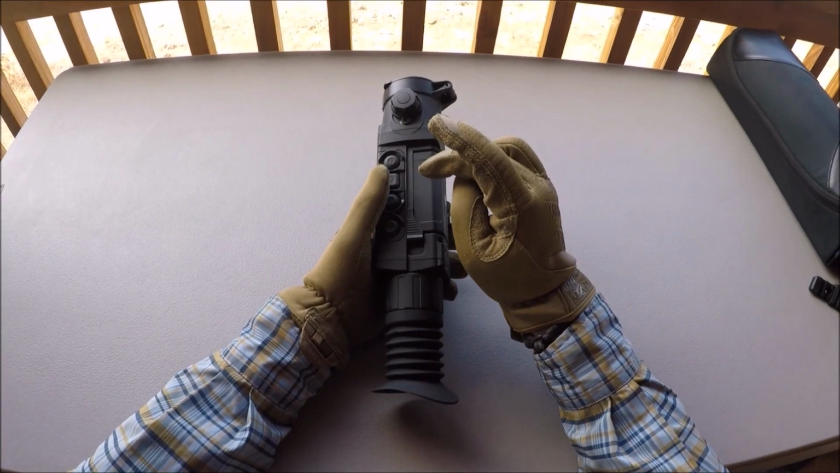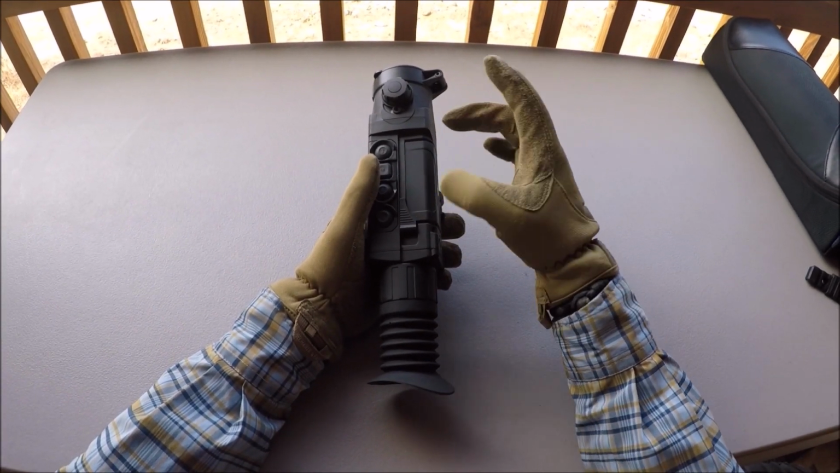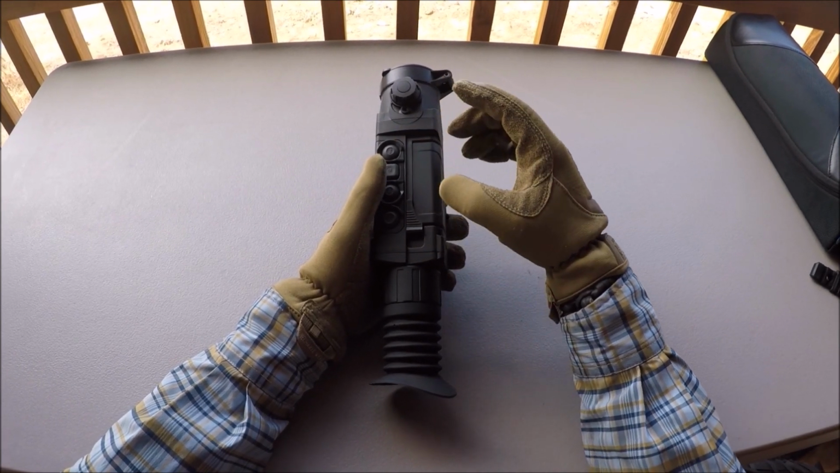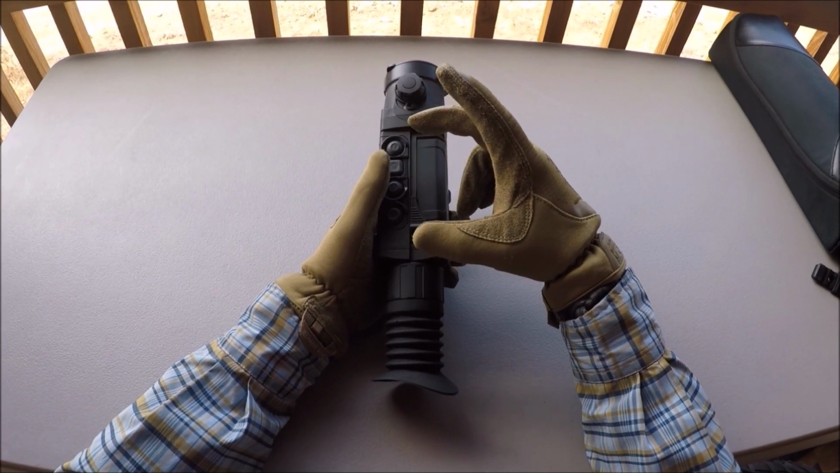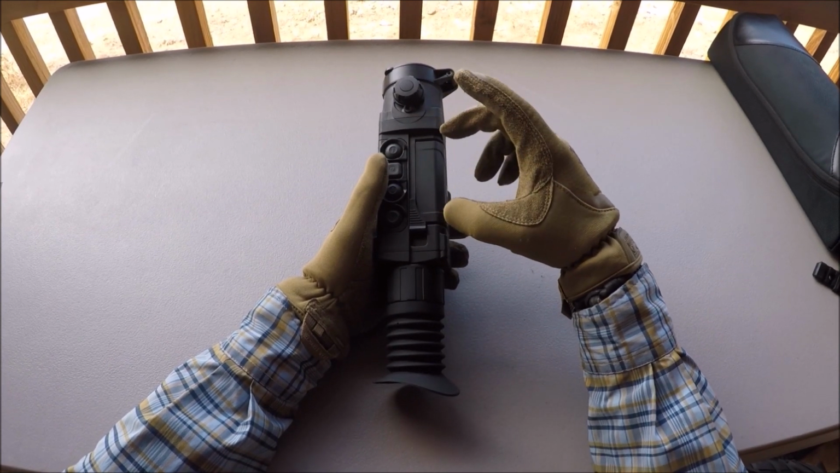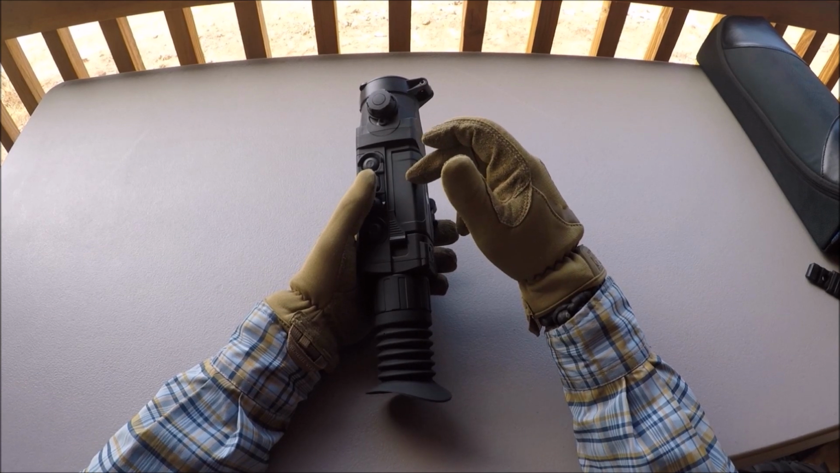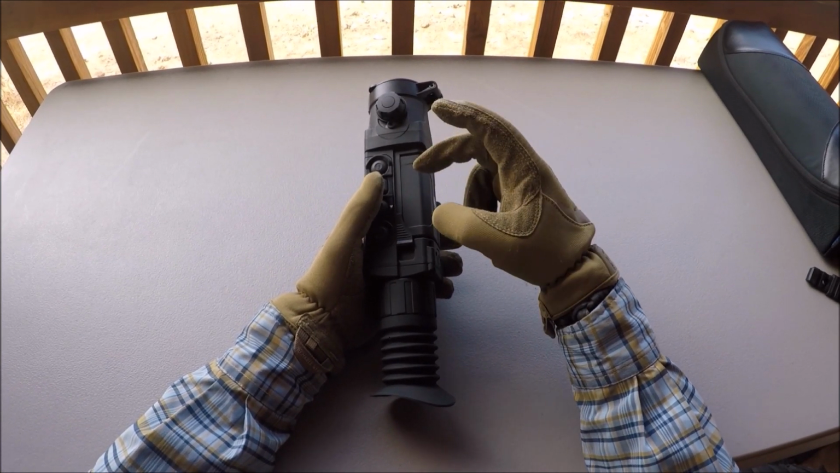The rechargeable battery on the trail model is almost worth it just by itself to get that over the Apex model. The Apex model's a bit less in price compared to the trail, but this removable battery, I think they claim 8 hours of use, and I don't doubt that.